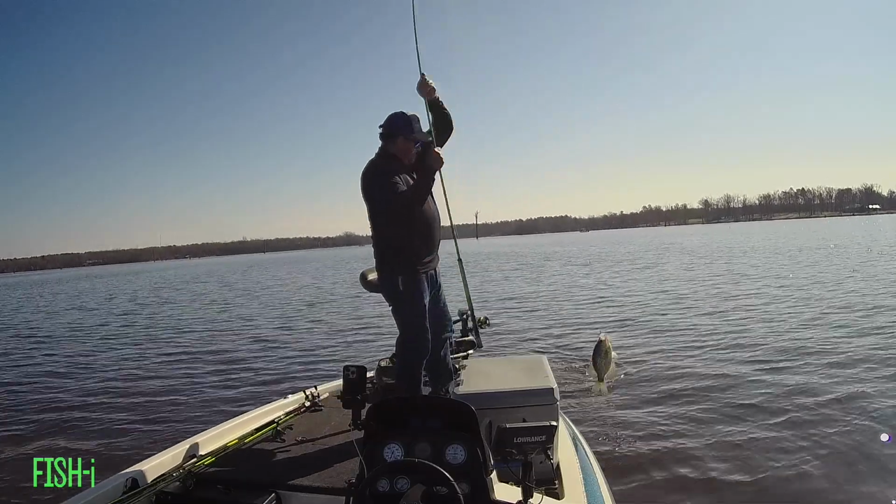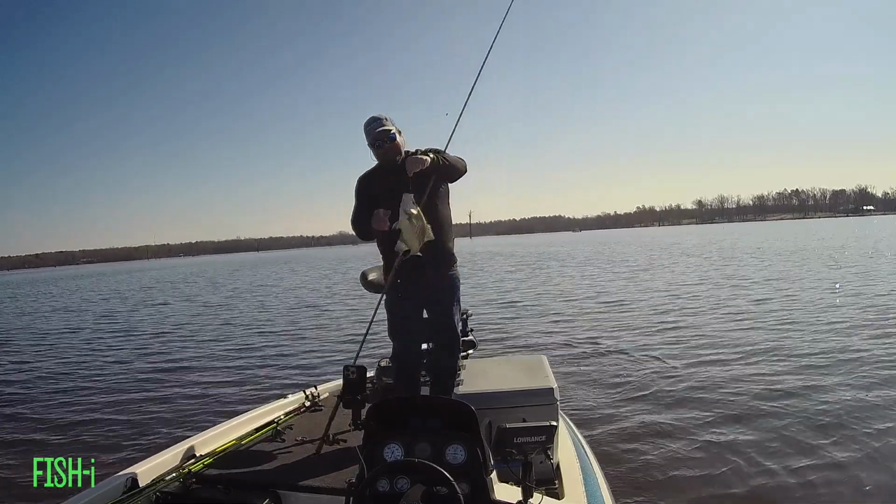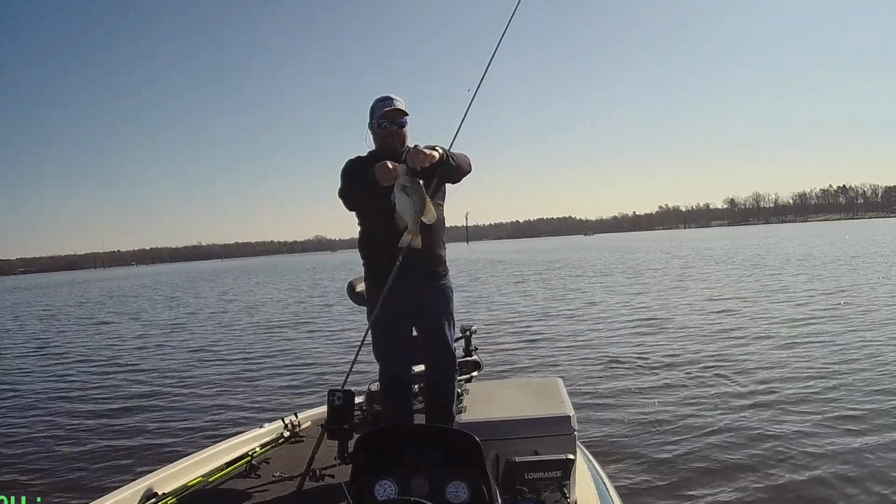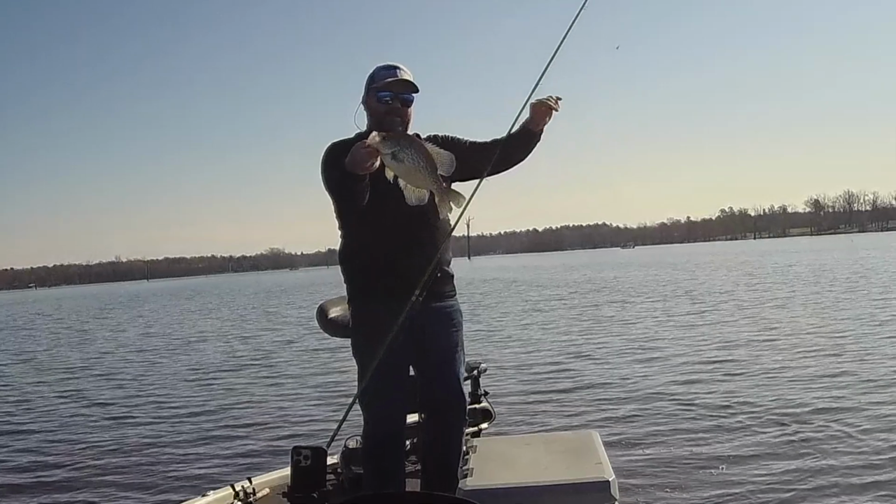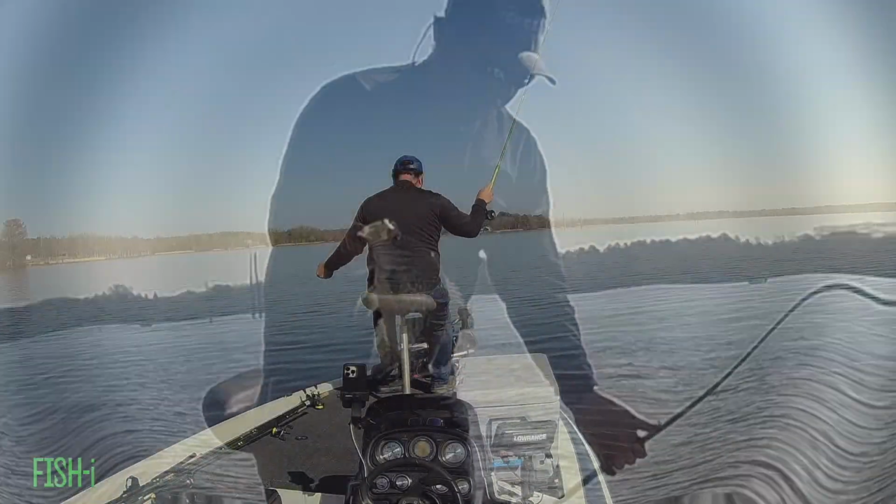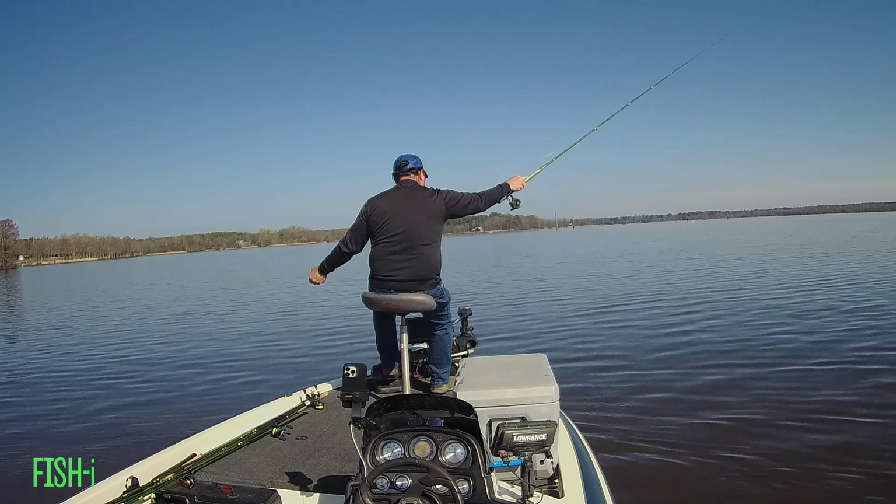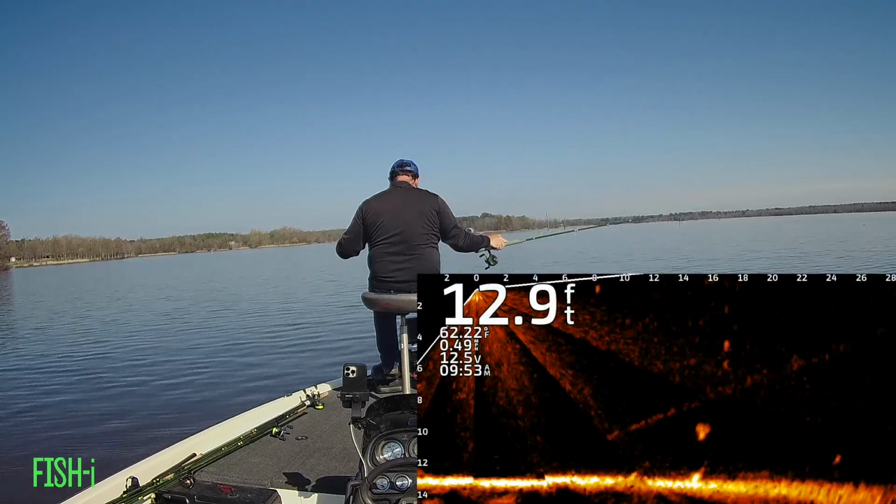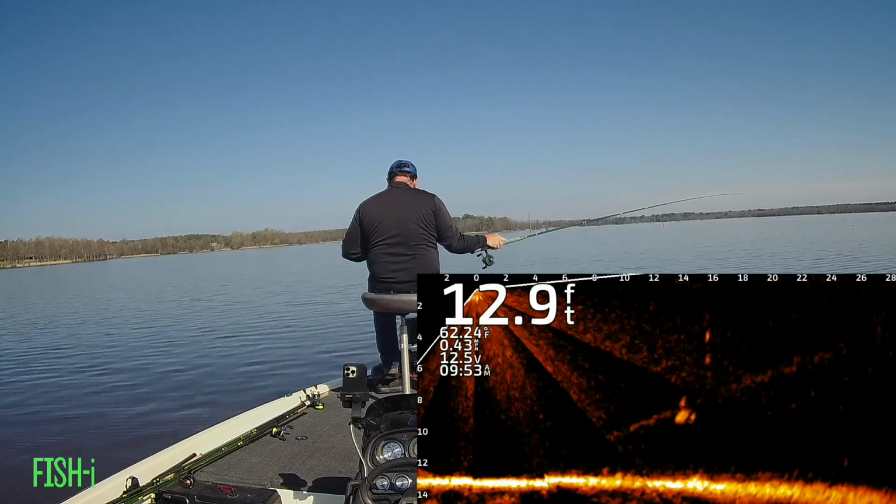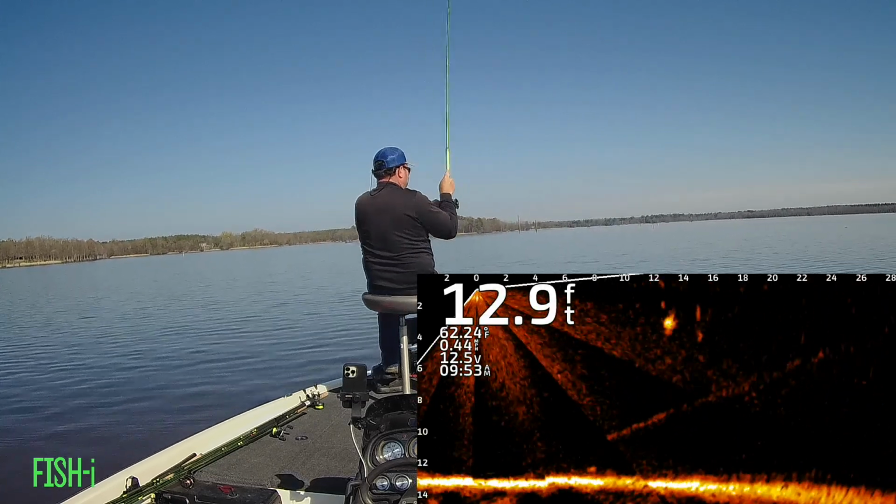Turns out to be about 1 3/4 pound, big old black crappie. As the day goes on, the crappie seem to be getting a little bit better in size, and this one was no exception.